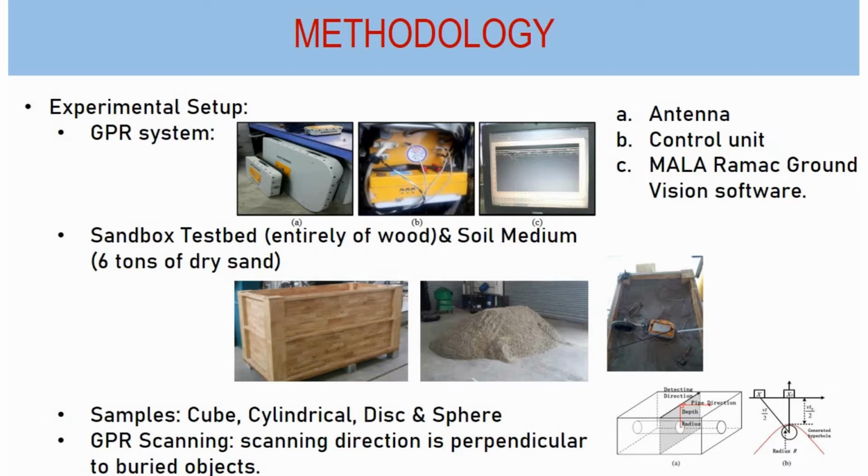Second, a sandbox testbed made entirely of wood to avoid metal material that might cause interference to GPR operation and signal fidelity. And for the soil medium, we use 6 tons of dry sand. For the samples, we use 4 different shapes, which are cubic, cylindrical, disc, and also sphere. The scanning direction is perpendicular to the buried objects.